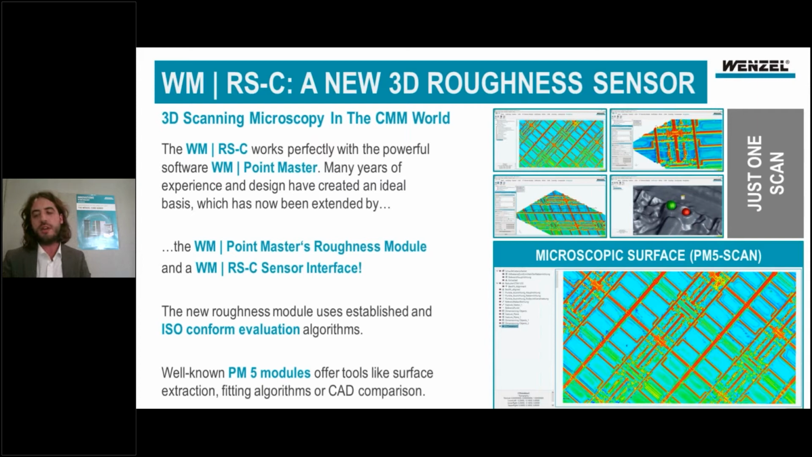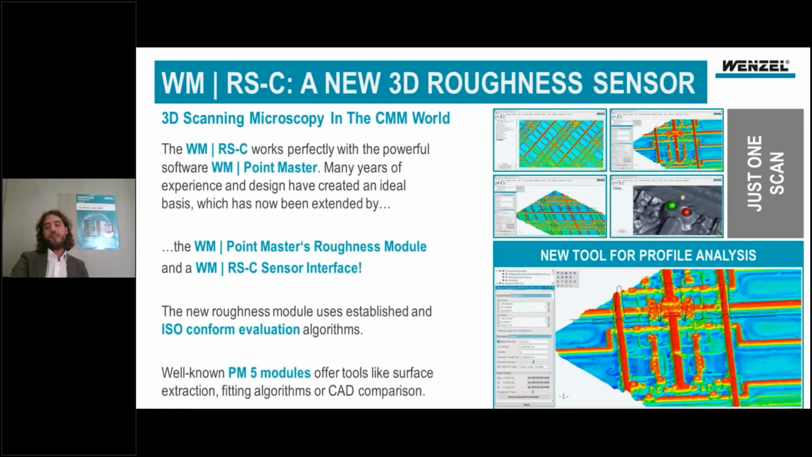And I have an example here on the right-hand side. This is once again our microstructure with extreme lateral resolution. This is only one scan, not stitched, one scan. And if I go to the detail, you can see how big this resolution actually is. You can do any kind of surface extraction. You can use fitting algorithms on your STL mesh. You can do some CAD comparison, whatever you want. So it is a very, very powerful tool.